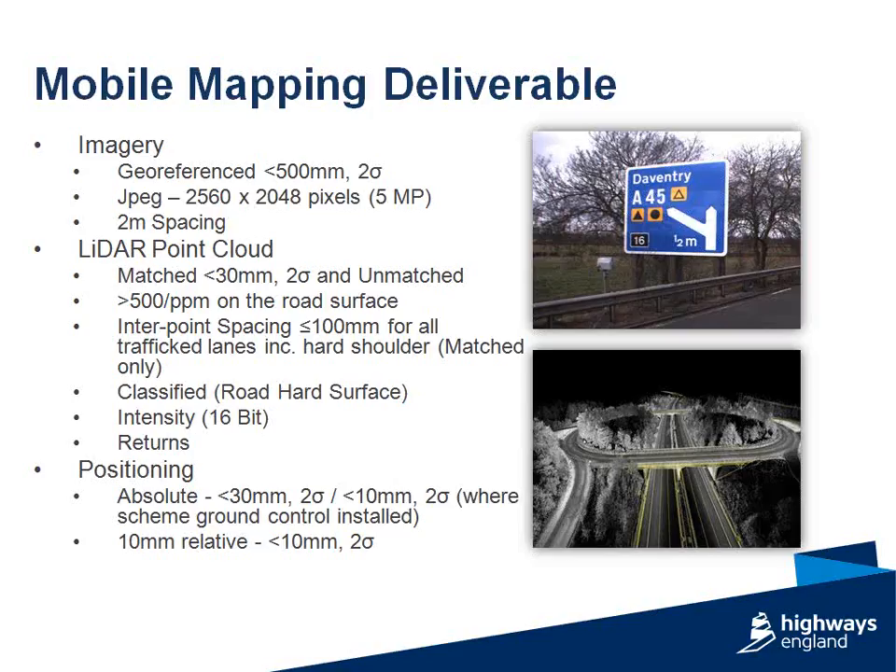One point to note, there is no requirement in the specification to colorize the point cloud. The main reason behind that is to reduce the storage of the LiDAR point cloud. Every time you colorize a LiDAR point, you introduce up to 10, 11 digits worth of information for every single LiDAR point, which can substantially increase the LiDAR point cloud size.